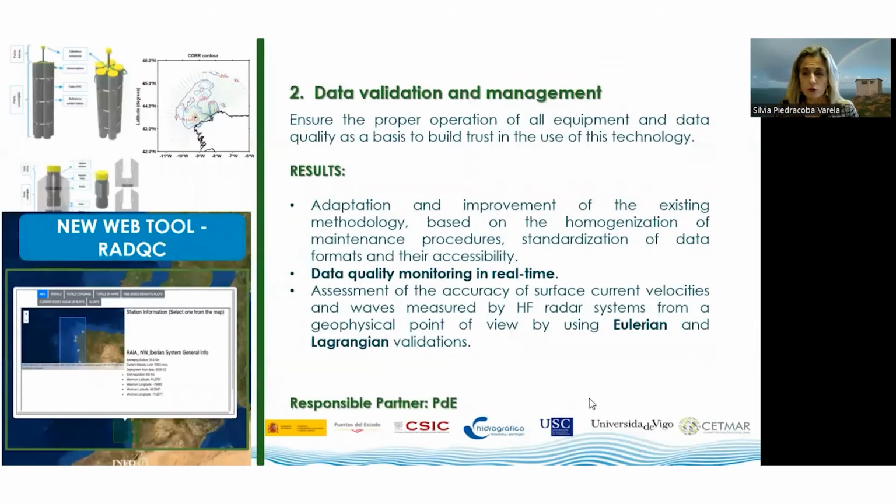From Activity 2, I want to highlight that in order to assess the performance of HF radars, two designs of Lagrangian drifting buoys with different communications, GPS and GPRS, have been made with standard materials and off-the-shelf electronics to keep costs as low as possible. These buoys are being used to assess the accuracy of surface currents by HF radar systems. Another achievement reached in the project was a web tool for real-time data quality monitoring, based on radial currents obtained from each site or station.